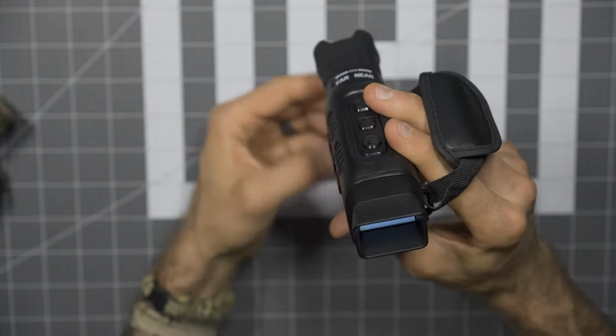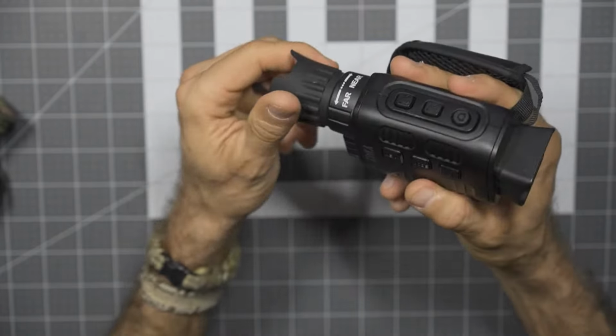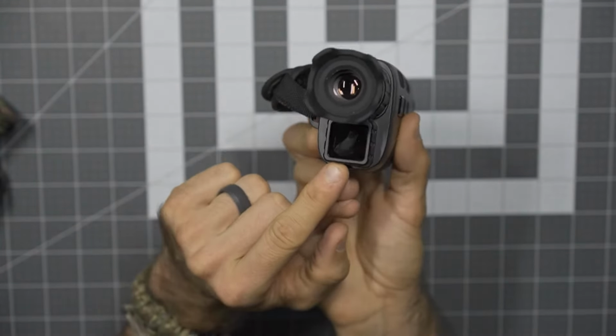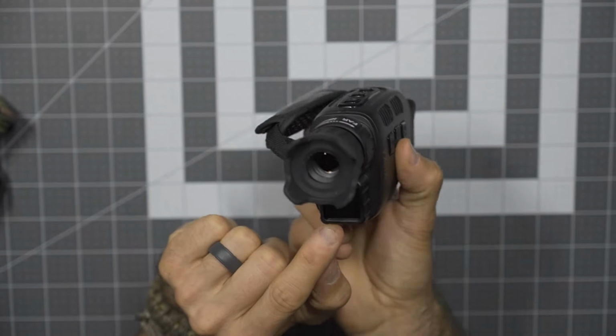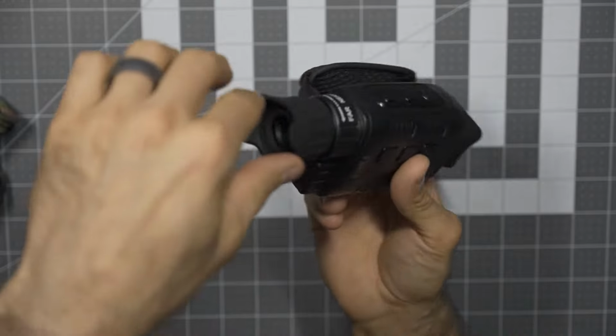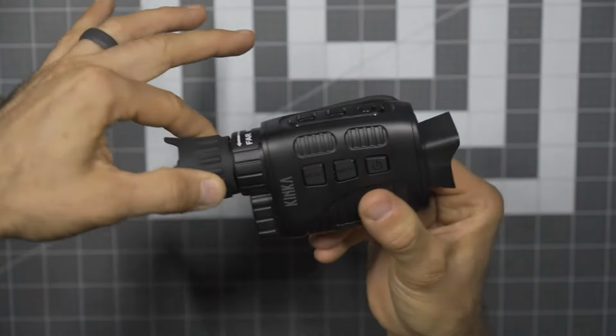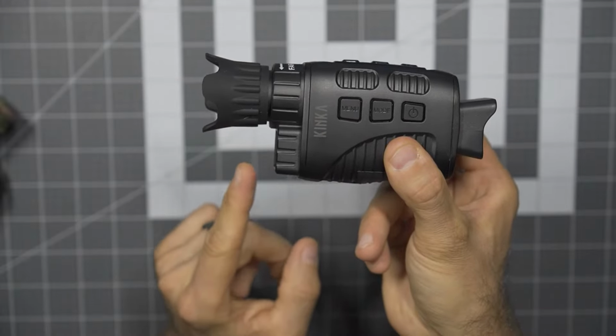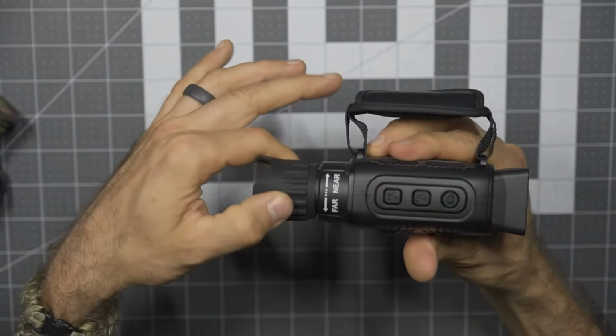Very easy. The one place that does get you into a little bit of trouble is as you're spinning this, your hands go right in front of the infrared beam emitter. So that will kind of mess with you if you're not careful. You do need to sort of grab this from the top and work from the top so you don't accidentally put your hand in front of that beam emitter, but that's the only drawback I found in terms of the focus.